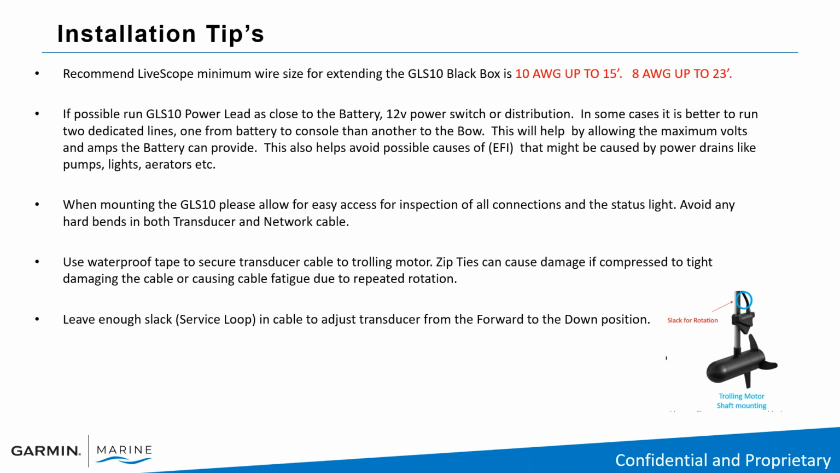Please avoid any hard bends in both the transducer cable as well as the network cable. This can introduce EFI, noise, and interference into the LiveScope system. We do recommend using waterproof tape to secure the transducer cable to the trolling motor. If you use zip ties, please hand tighten. Don't crank them down. Compressing zip ties too tight can cause damage to the cable, causing cable fatigue due to repeated rotation on the shaft of the trolling motor.